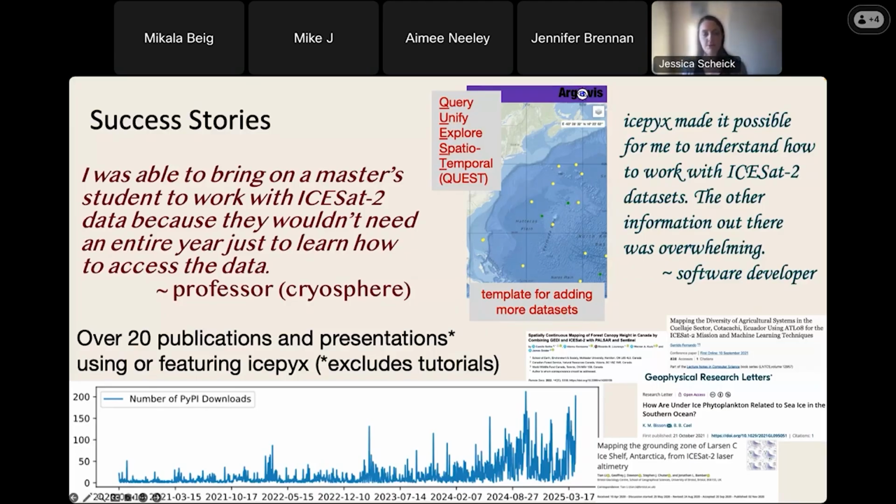I've also heard from software developers that it can be a really great access pathway if they've been tasked with working with a researcher on a project to get to know some of the ICESat-2 datasets in a more technical way without being completely overwhelmed by the wealth of information out there, and really diving in on what it is that they need to know to work with this. And I'll plug this later as well.